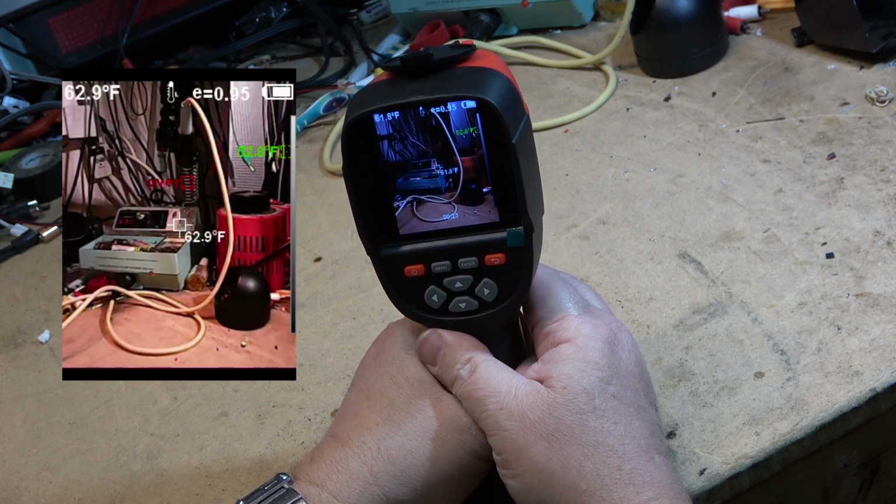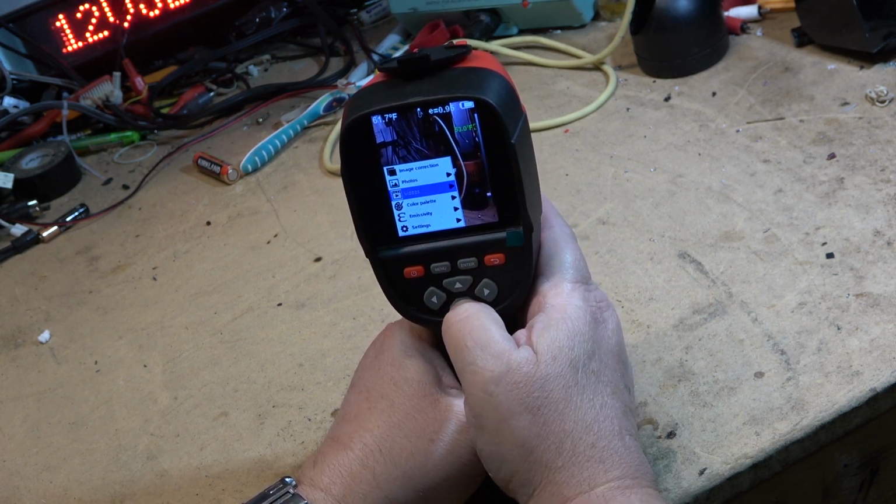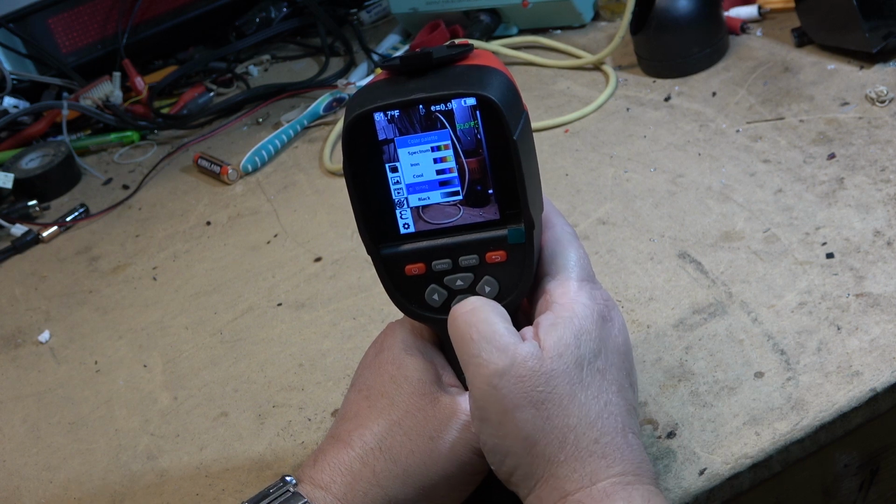And we can do the same for black. You can probably do this without ending the recording, but let's go down and select black hot for the color palette.